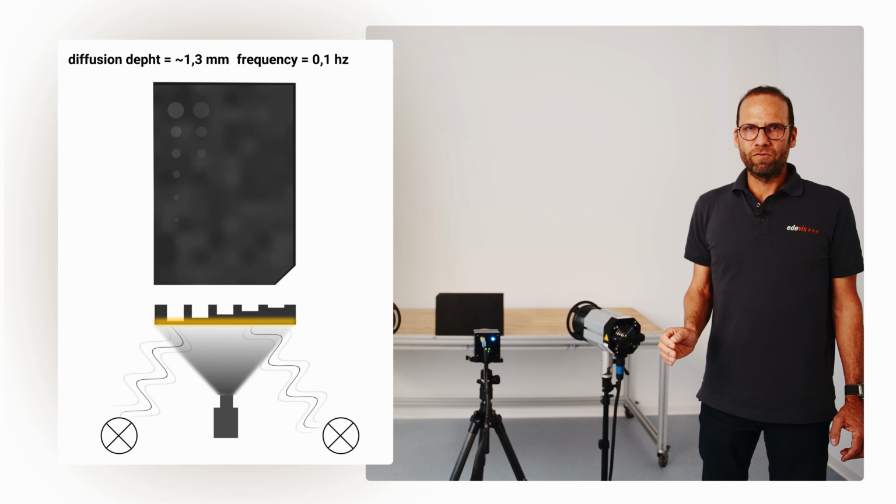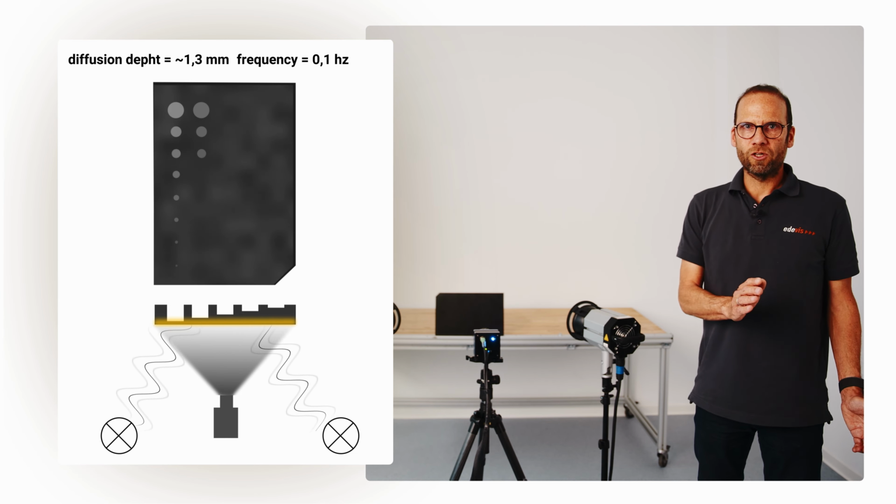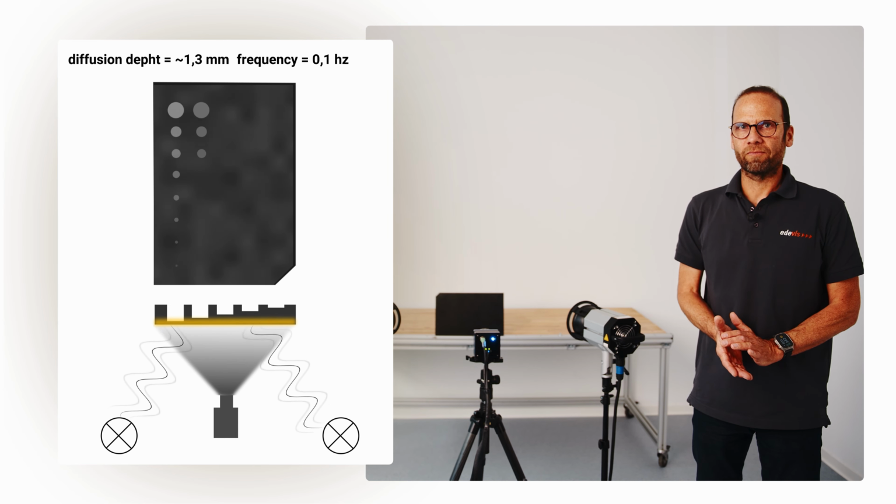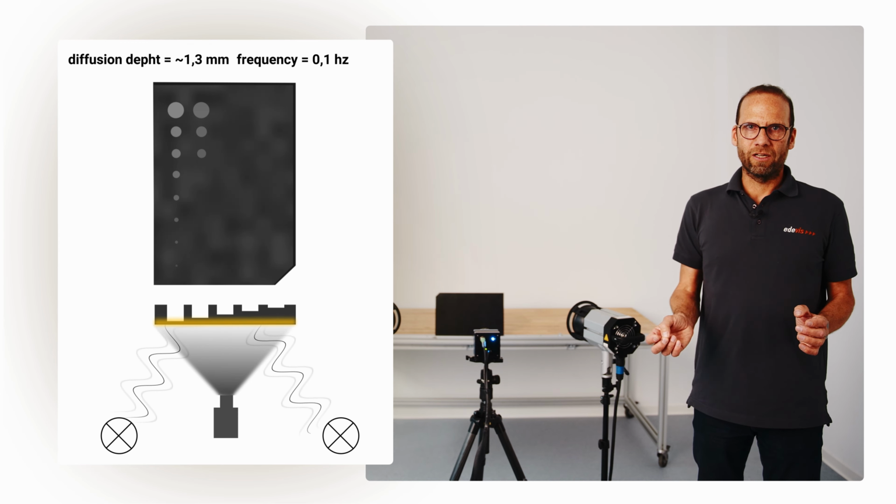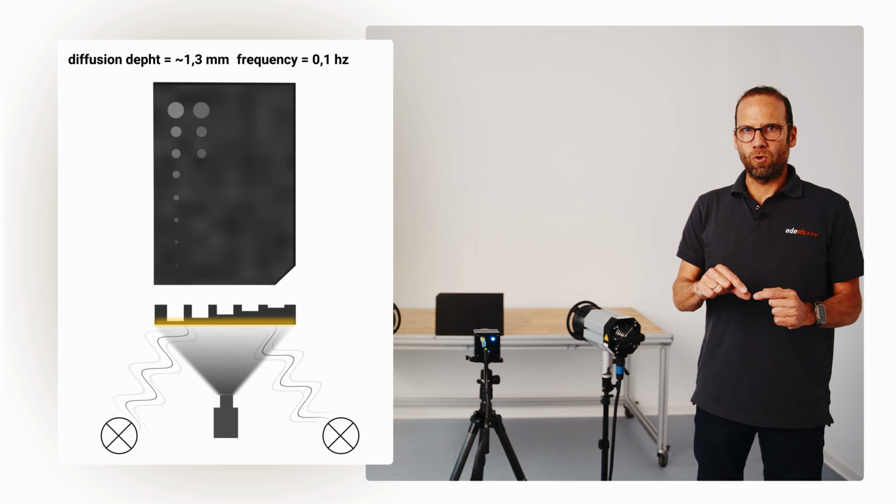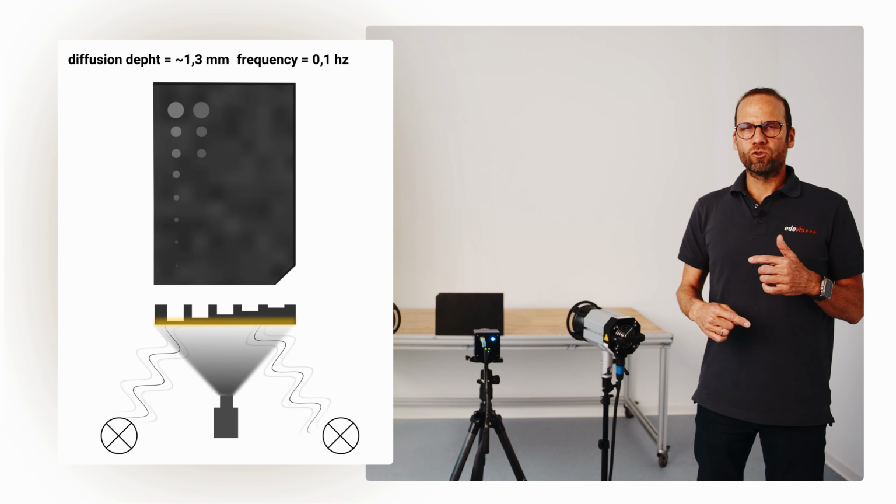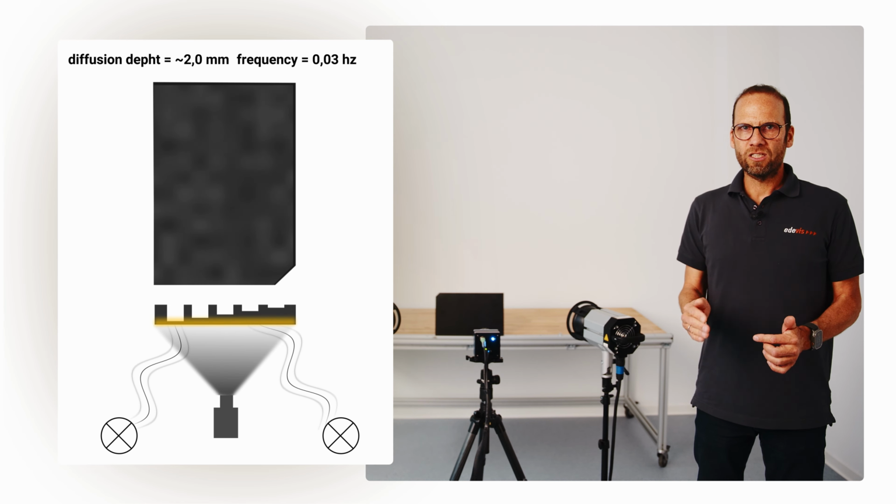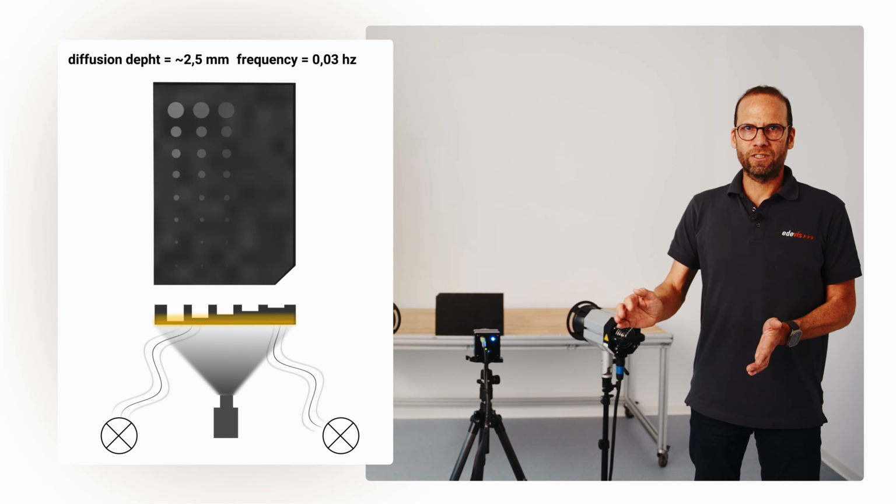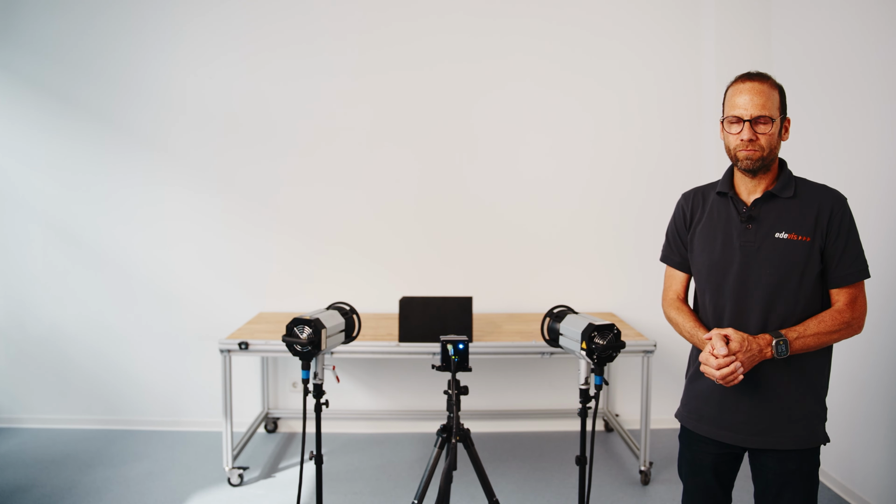By doing so, we obtain a good property of this modulated heat wave, because the diffusion of the heat is linked to the frequency of the modulation. So if we have a quickly modulated light with a higher frequency, the diffusion length is small. We don't see very deep into the material. If we go to a much lower frequency, we can see further into the material, so we can see deeper lying flaws or defects. That's a very useful property. You will see that later on.